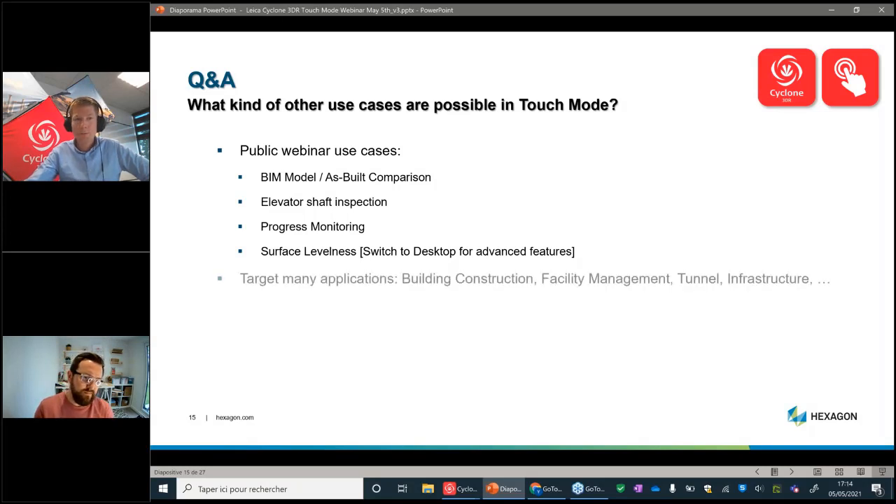Thanks, Paul. Regarding the applications, those use cases were focused on building construction, but it can be used for facility management, tunnel infrastructure, and the beam inspection workflow can be useful for any comparison with a design model. Actually, not only a beam model, the workflow is compatible with mesh and CAD objects as well, to compare this design model to the reality.